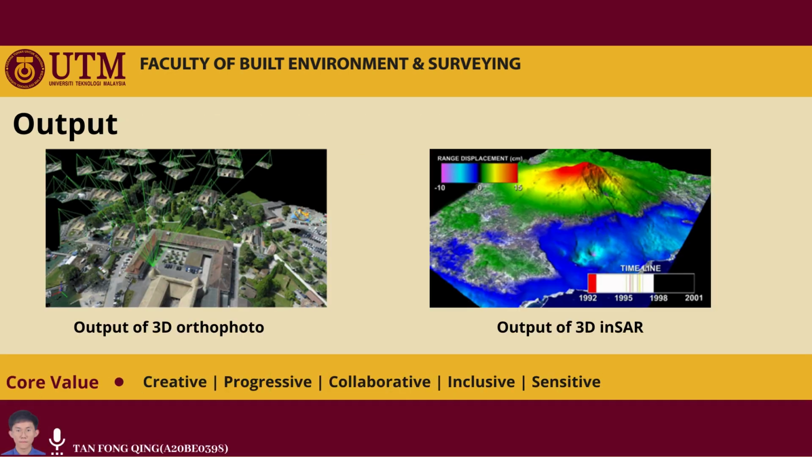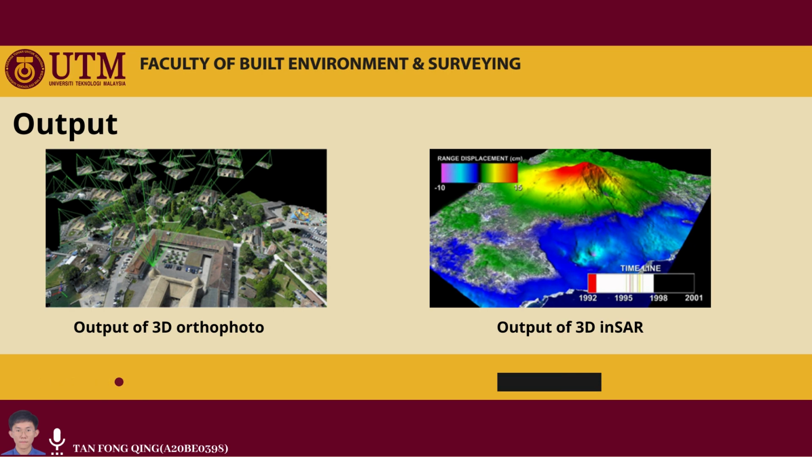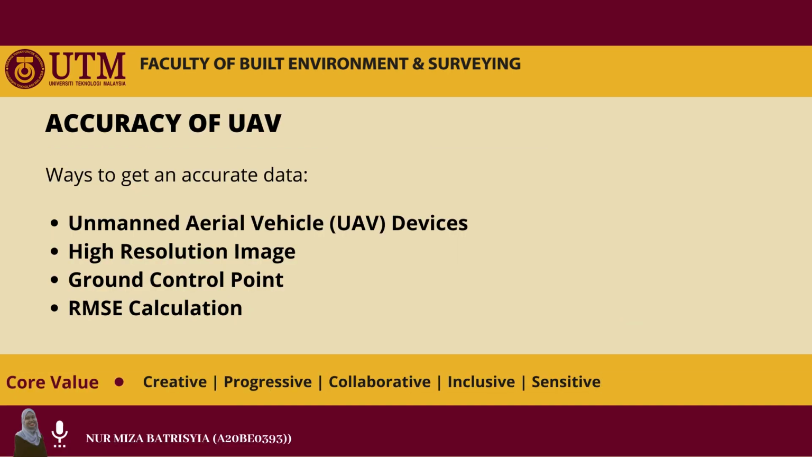These two images are the sample output of the 3D orthophoto image and the 3D InSAR image. There are 4 ways that we can apply in order to get accurate data using UAV. The first one is by focusing on the aspect of the devices itself, and the second one is by using high resolution satellite images. The third one is by controlling the ground control points, and the last one is by using calculation methods.